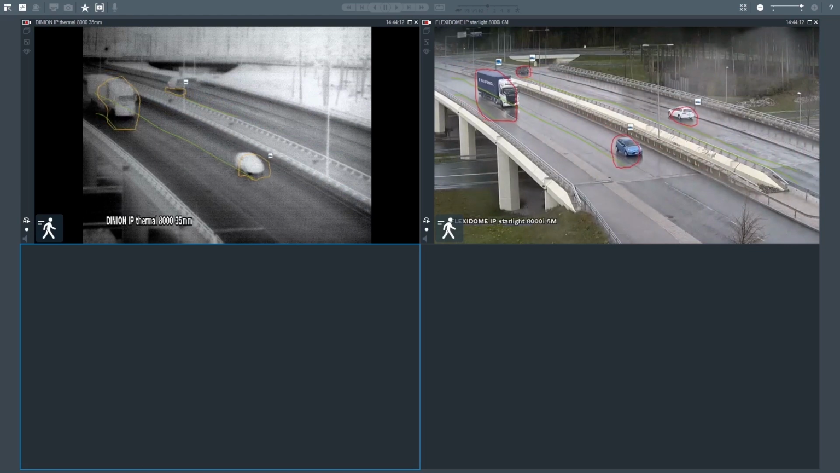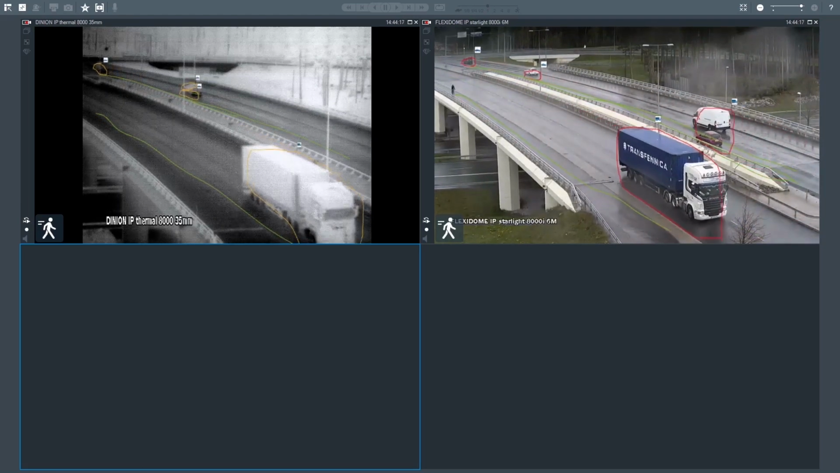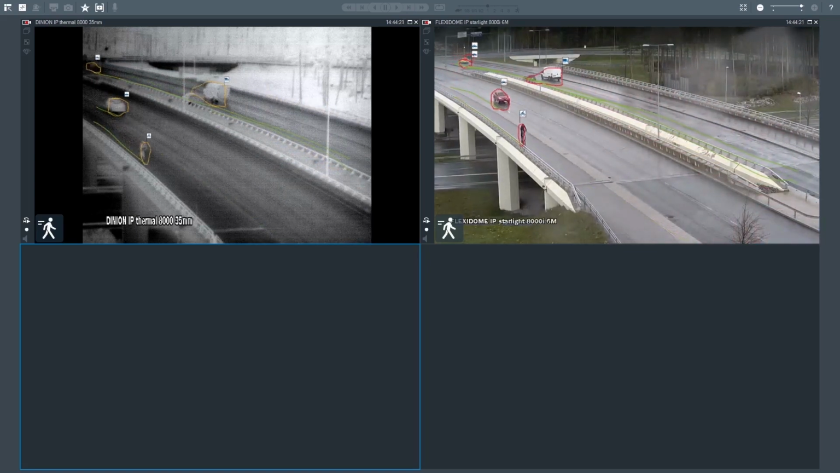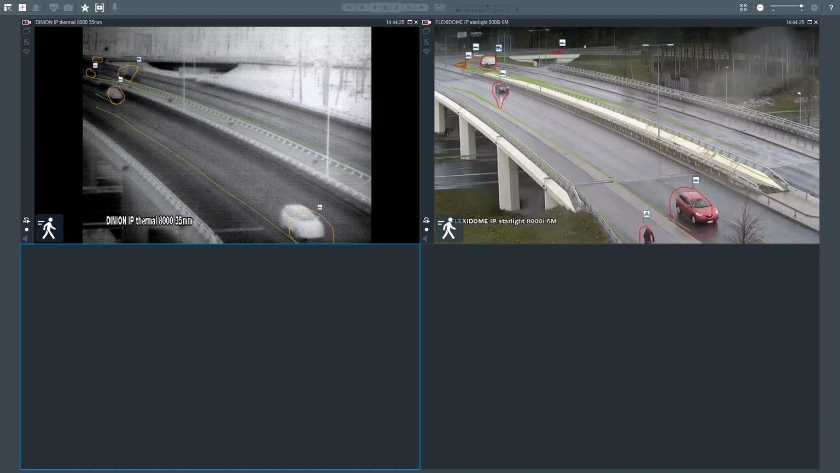So now if we take a daylight picture again, we can now see the analytics working with the wireframe around the objects. And as you can see, the objects are different shapes, slightly different shape in the thermal camera and the optical camera because of the shadows and light reflecting off the road.